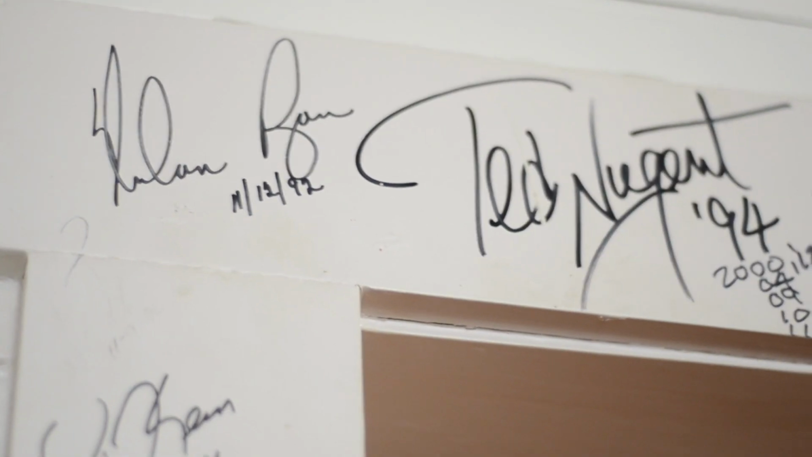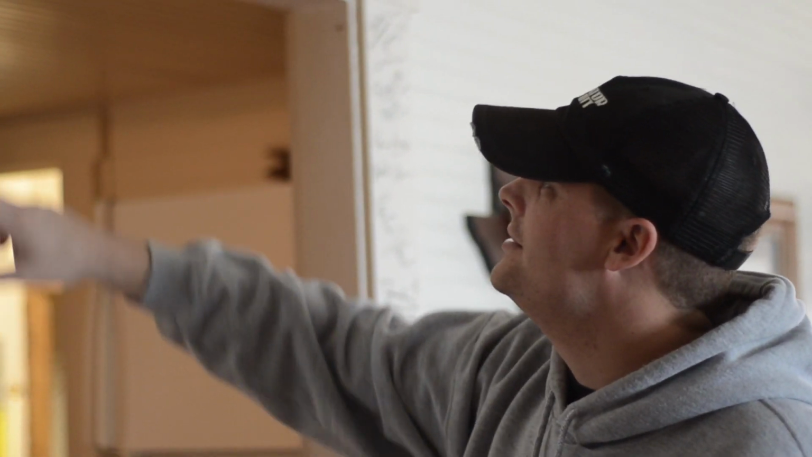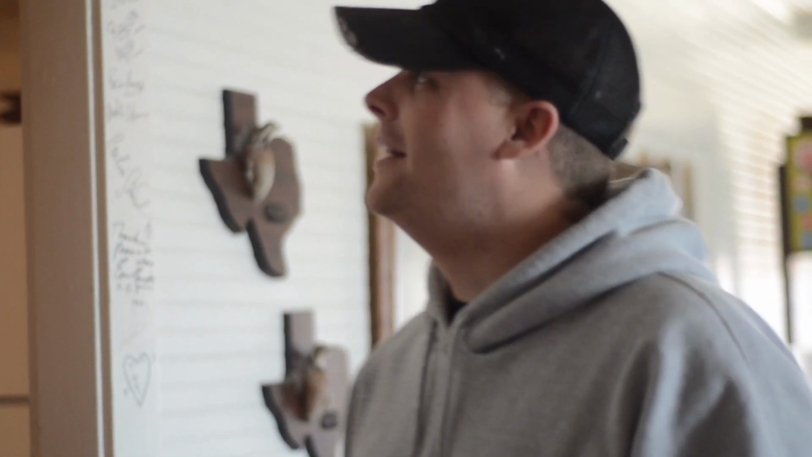Well guys, we just got here to Albany and we're getting unpacked and unloaded. And I found something over here that's pretty cool. I want y'all to check this out. Had some pretty famous people here at this ranch. Got Nolan Ryan, Ted Nugent, saw Larry Hagman, Larry Wisehoon, Gino Petrali, Goose Gossage, Earl Campbell. Obviously this is a pretty good place to hunt or all these guys wouldn't be coming out here, so I'm pretty excited.